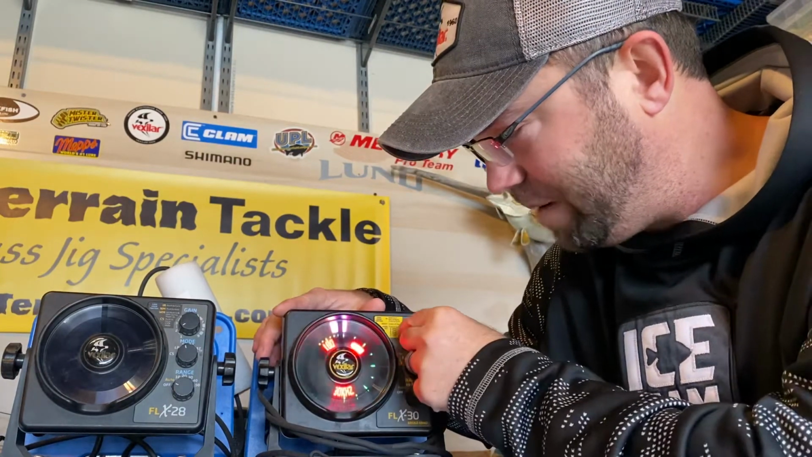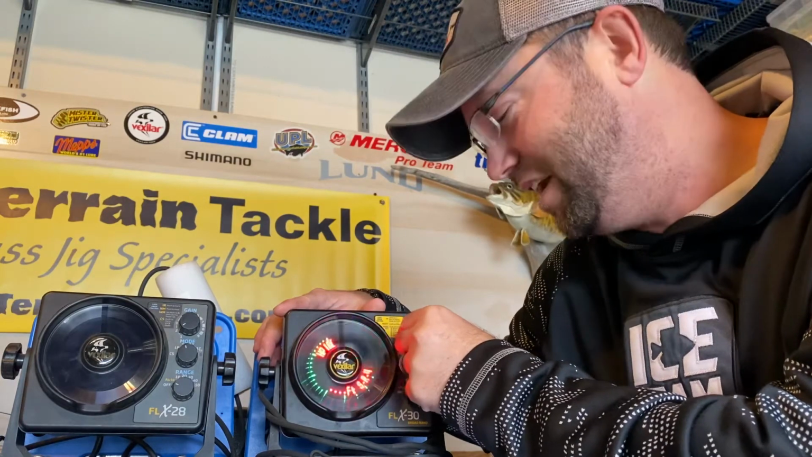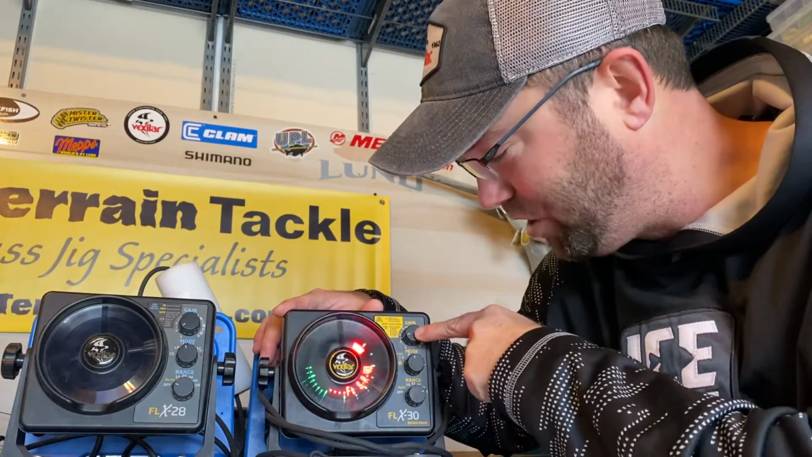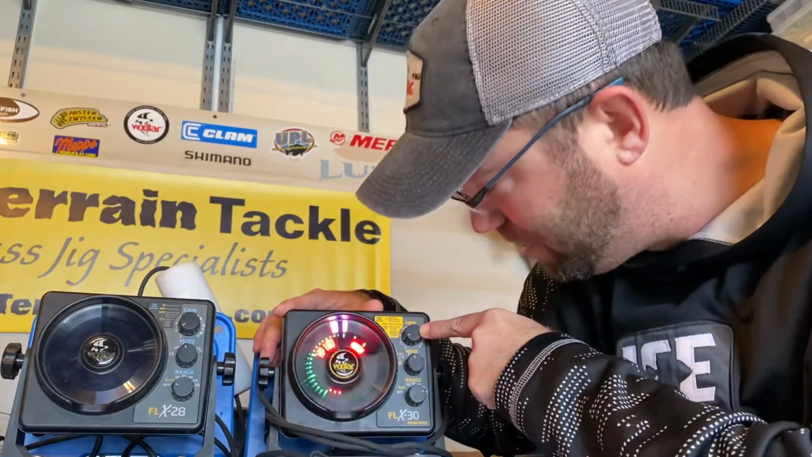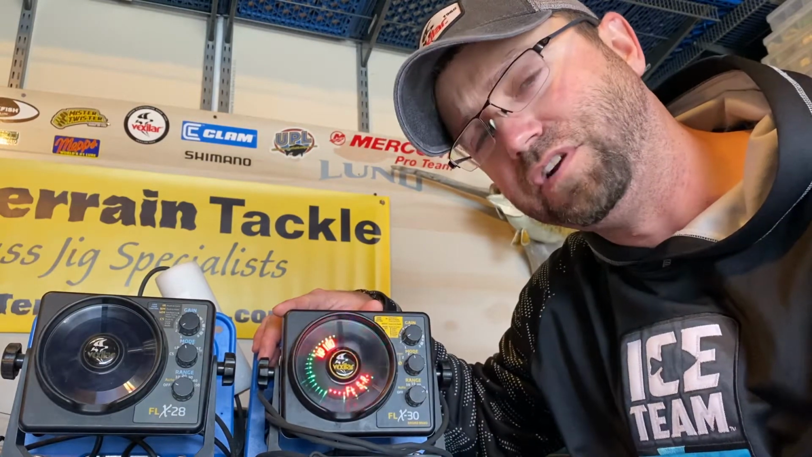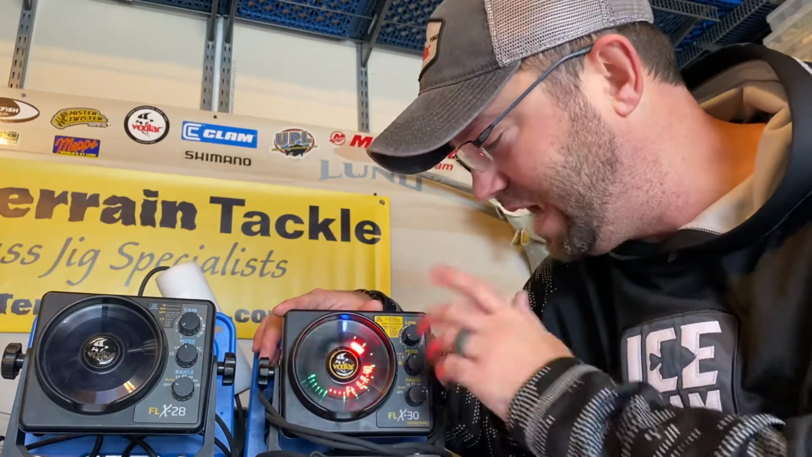And again, your gain knob just adjusts the power level of that frequency. I always try to operate as low as I possibly can. I'm rarely going above gain 2 in any application I can think of for fishing. Ice fishing, I'm always at gain 2 or less.